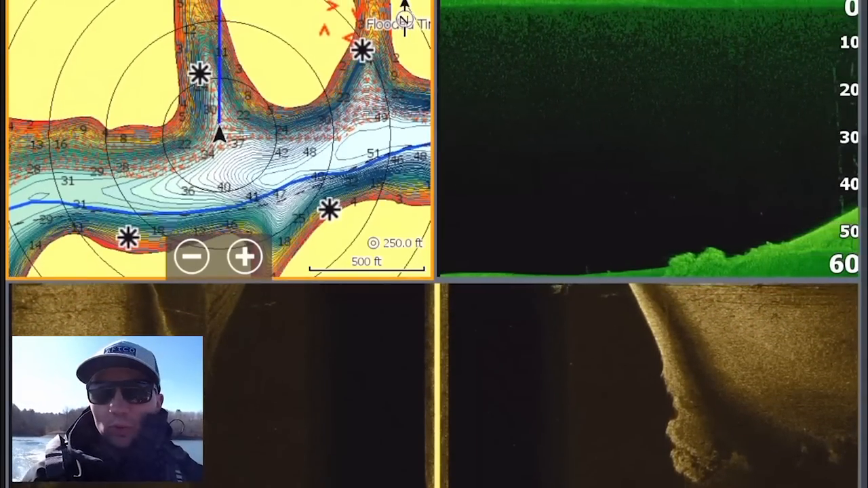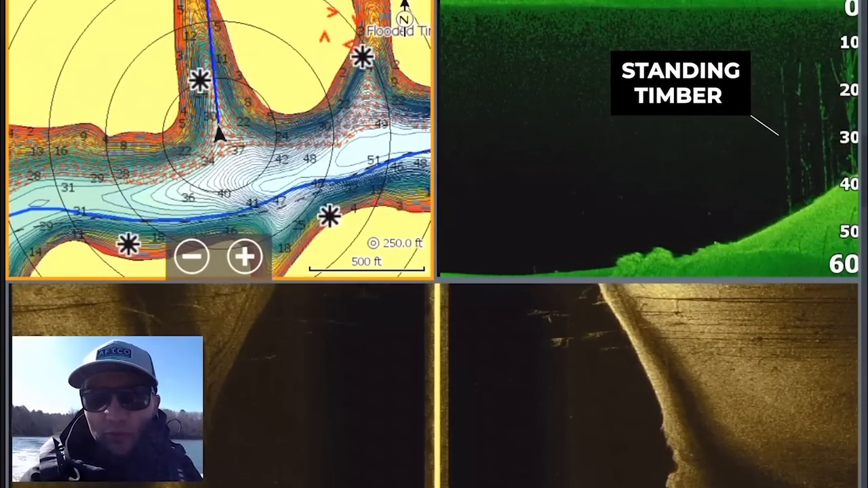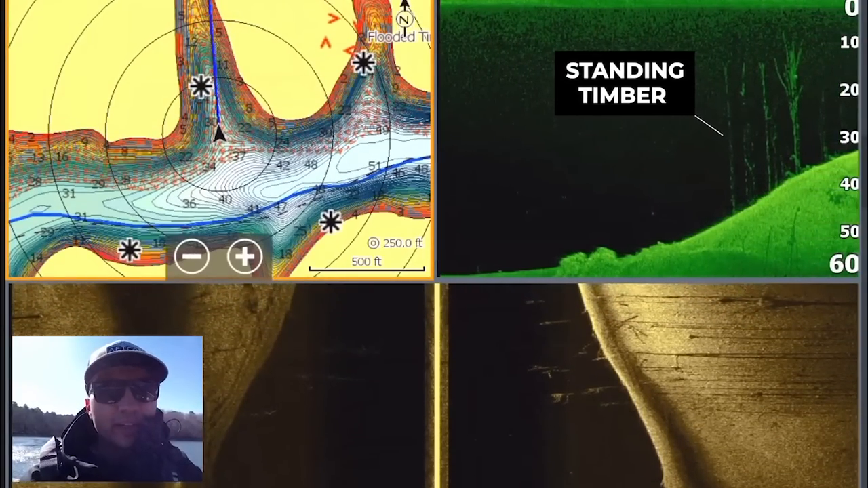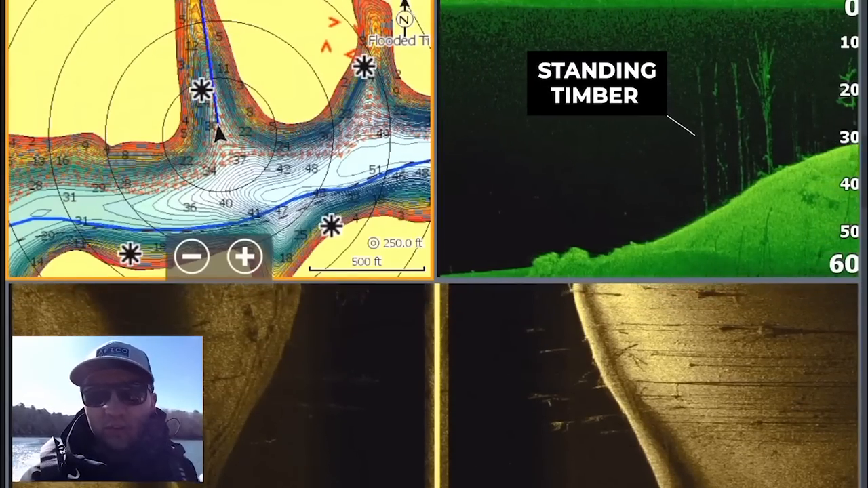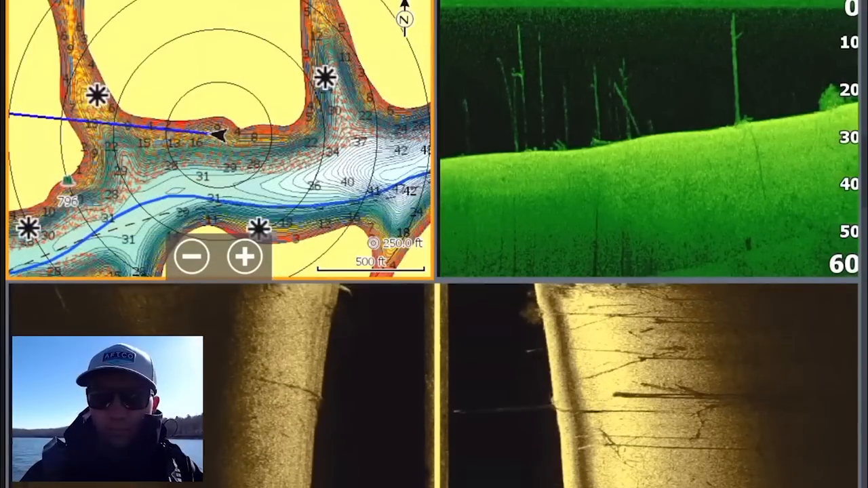Honestly, all I'm looking for when I get to one of these creeks is a sign of life, whether that's some type of bait fish, some fish suspended anywhere, and once I kind of get a sense for what depth the fish are in, I can make a better determination of whether I need to fish offshore or if I can actually fish up shallow and get some fish to bite.